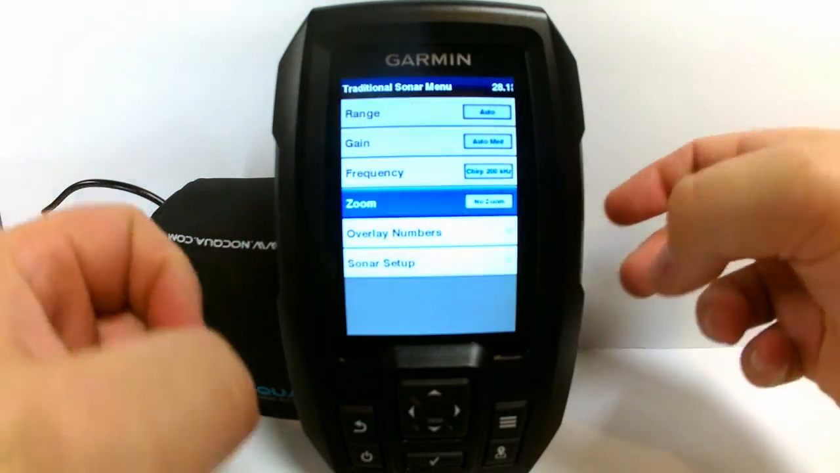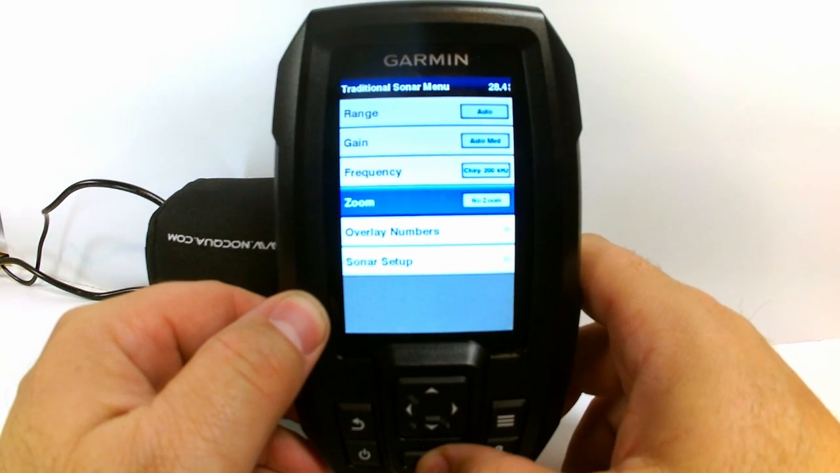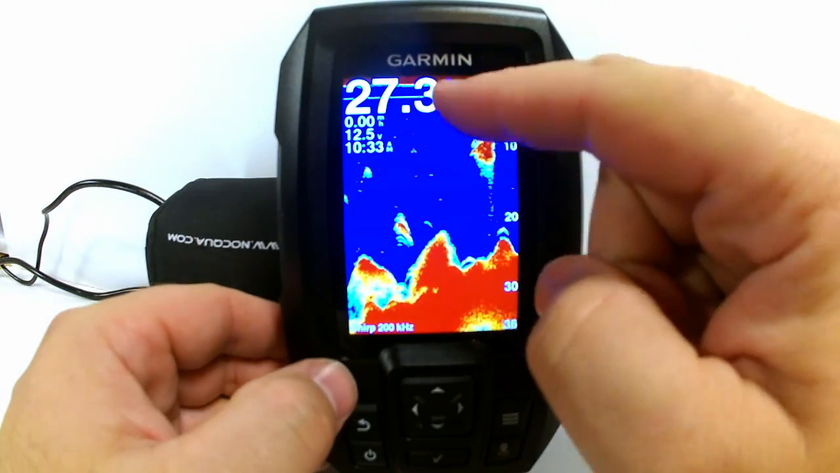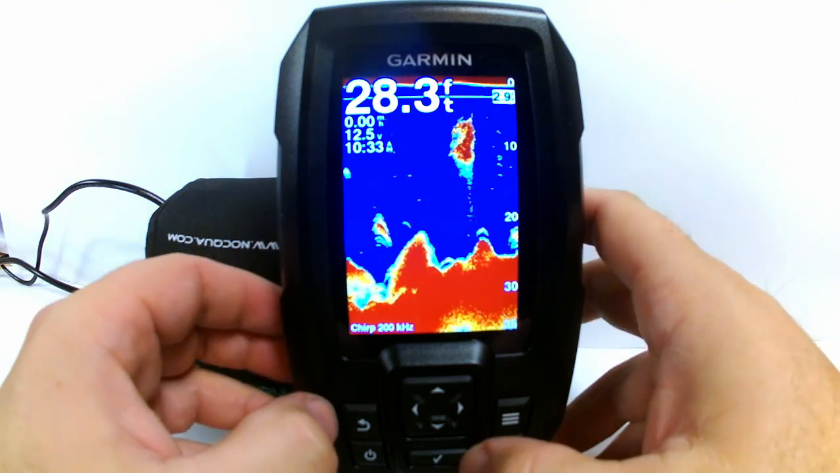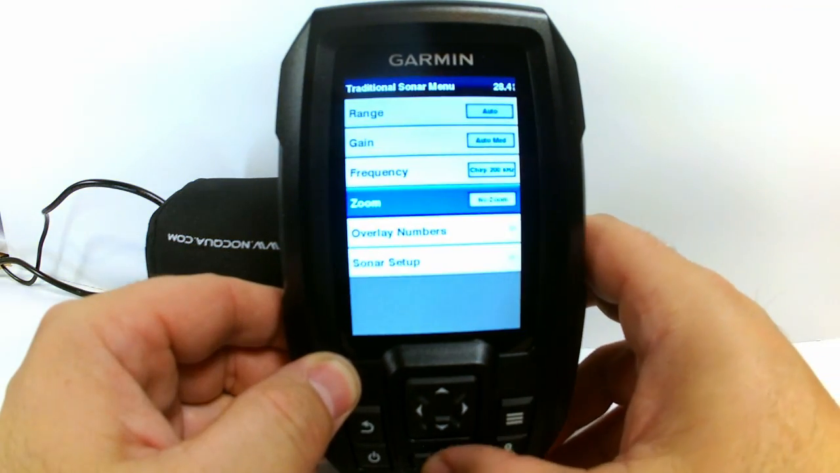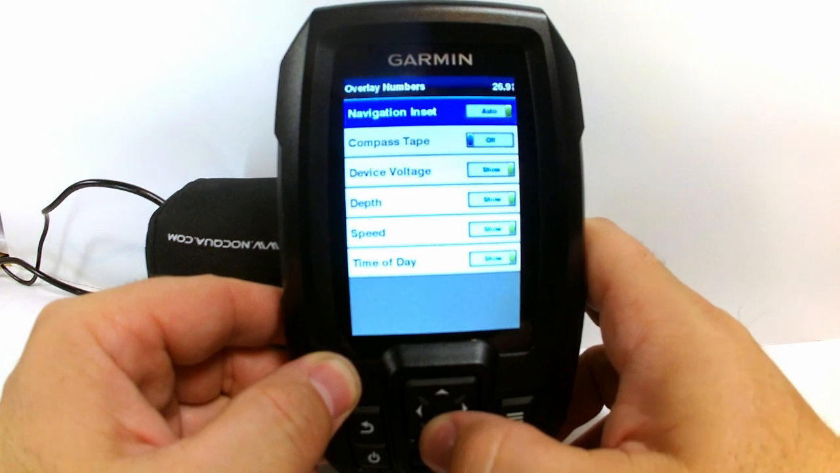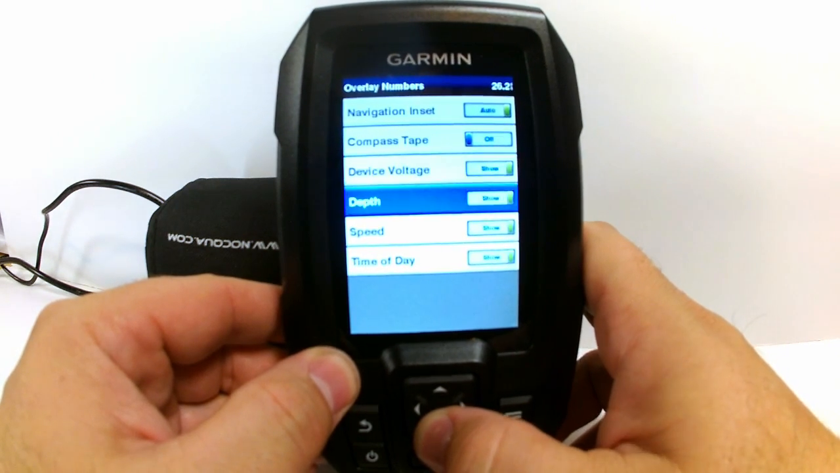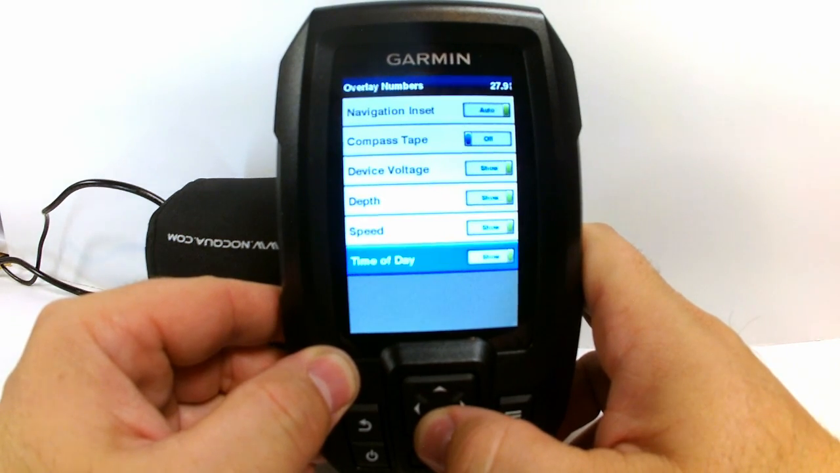The next option under the traditional sonar menu is going to be your overlays, and all overlays are is what you see right here, and basically those overlays are all adjustable. So in the menu we just need to go down to overlay, and we'll be able to choose what we have shown, from the compass to the depth to the voltage, speed, or even the time of day.